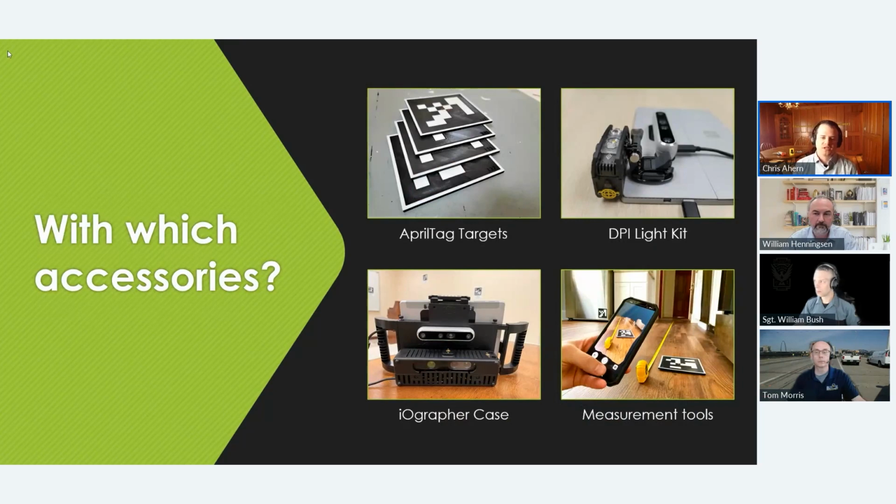And which accessories do we see particularly often in the public safety space? The first one here could be called an accessory. It's really recommended in virtually any scan, and these are called AprilTag targets. You can source these magnetic 3D printed targets in a package from Dot Product or our partners at Air Insight Consulting, or you can simply print them out from our website and tape them up on a wall.